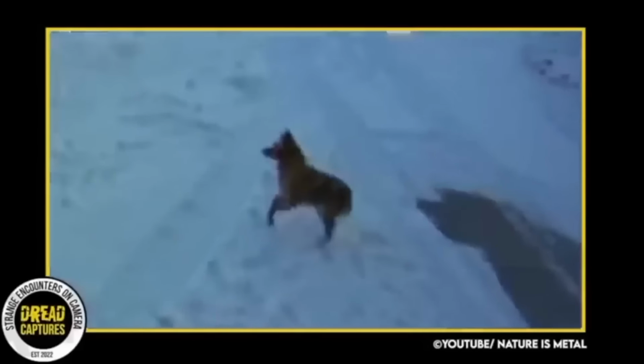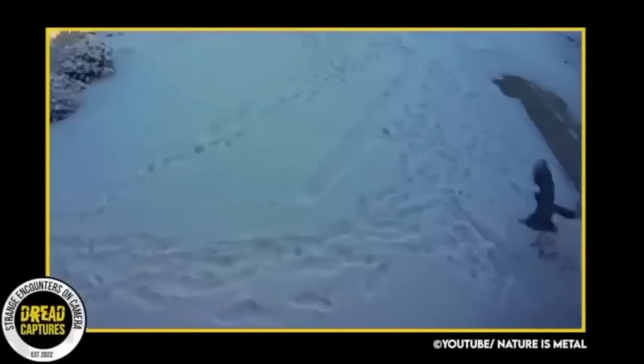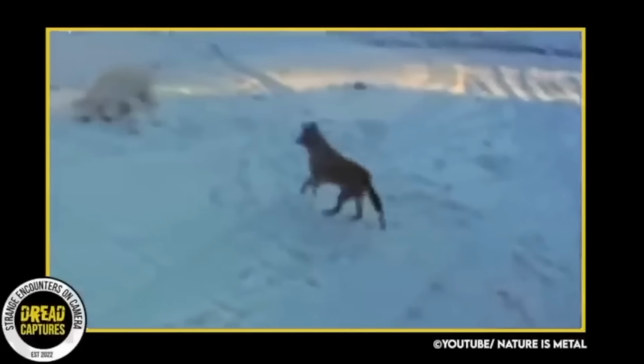Obviously, he's looking for a quick meal. He actually looks like he's injured and limping. This seems like a strange setting for all of this to happen. I noticed the sidewalk, and it's surprising that a coyote is just wandering around. Any ideas where this could be?